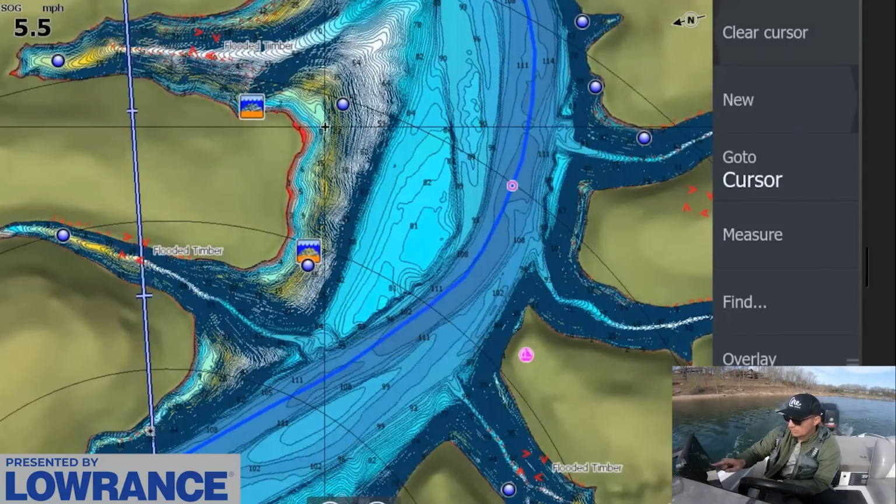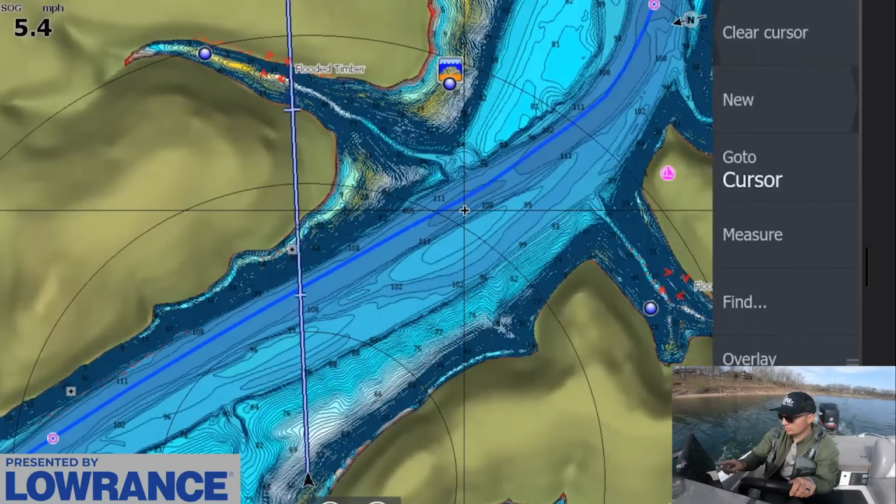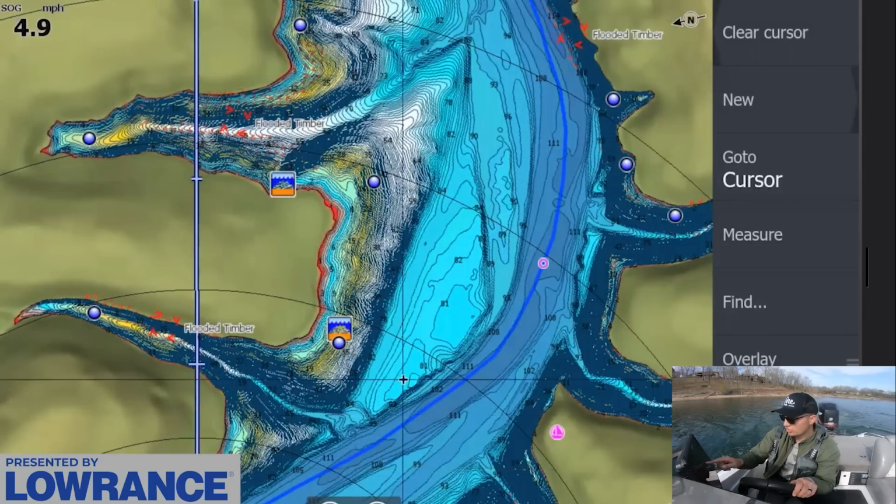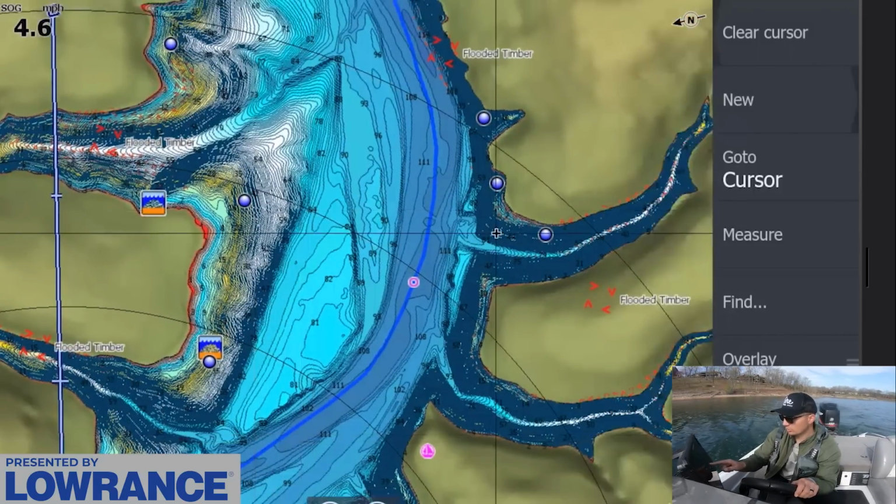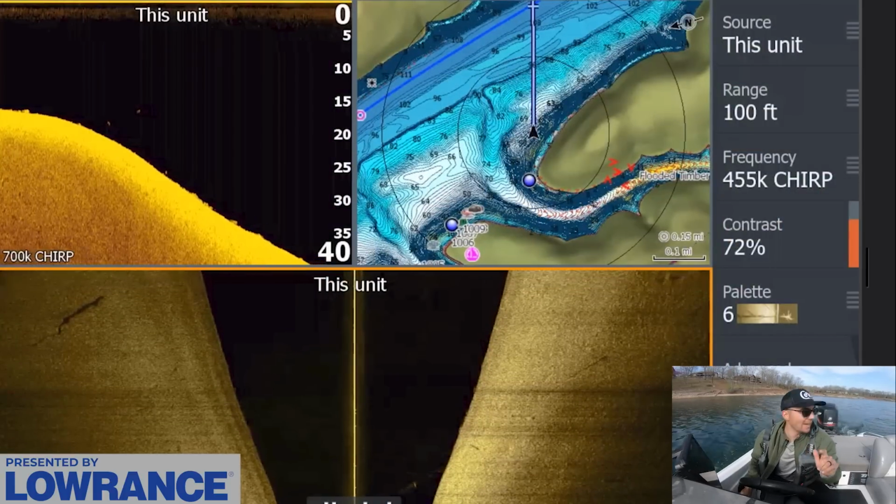But I want to check these points over here because these are closer to the channel, and I might have a bigger group of fish that are setting up on some of these points in here, even this first point off the main channel here. And then we also have some points that are really close to the channel. I know I can find something better than that.